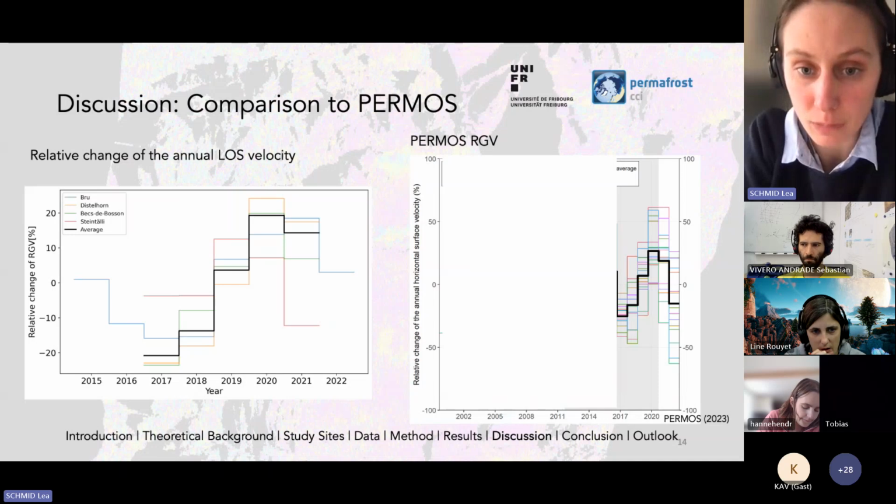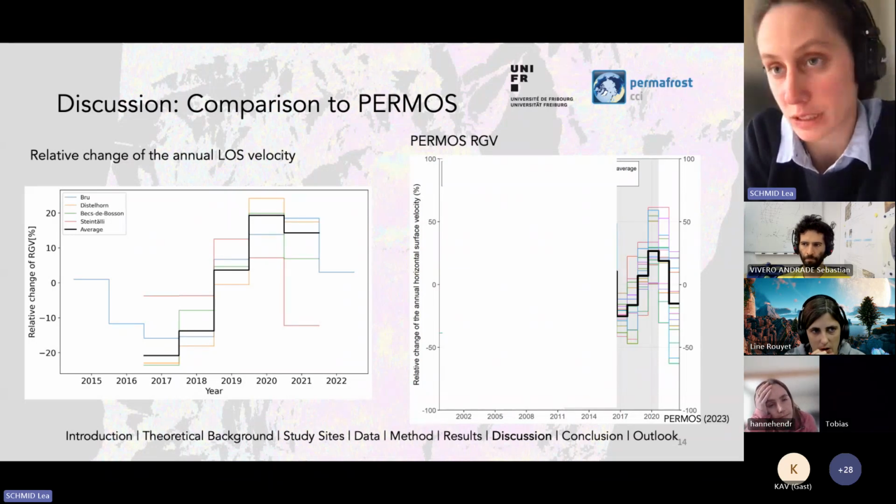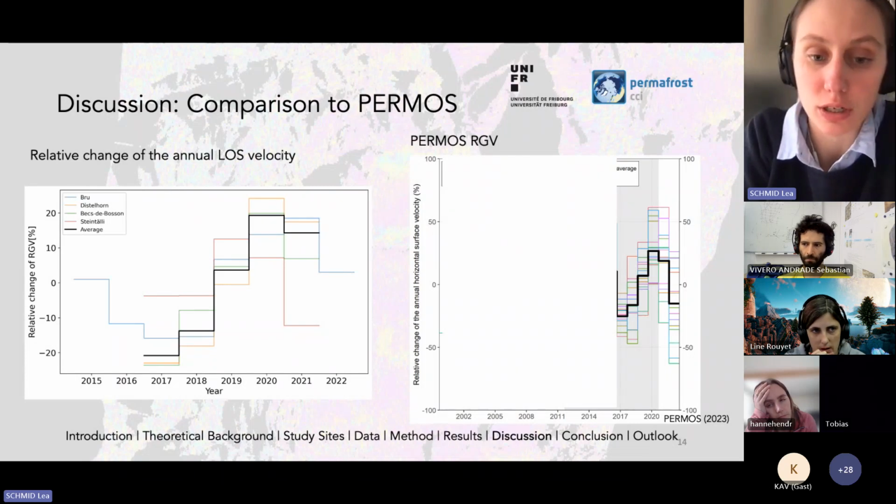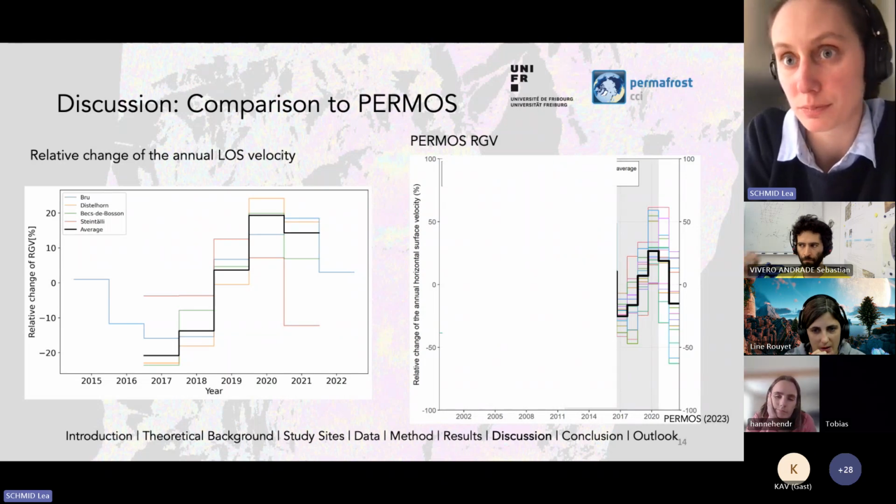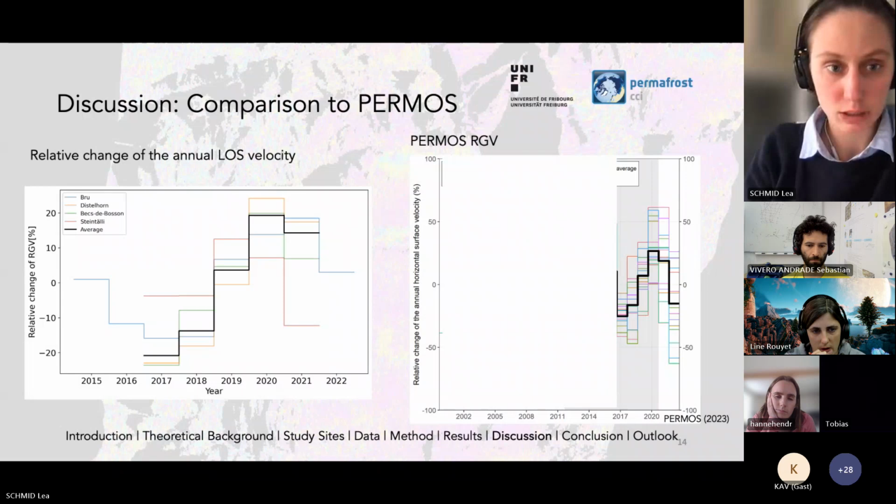So what was already found at Bec de Bosson is confirmed once again here. Basically, we showed it's possible that the InSAR RGV matches the Permos trend, which is very nice and also confirms a bit the suitability of this method.